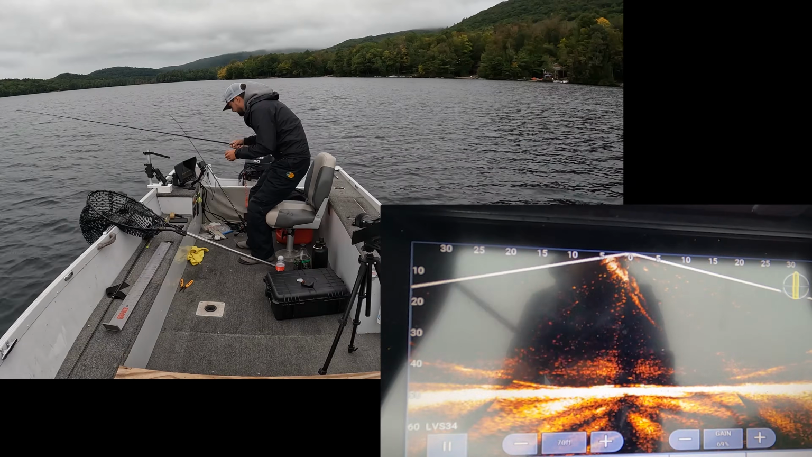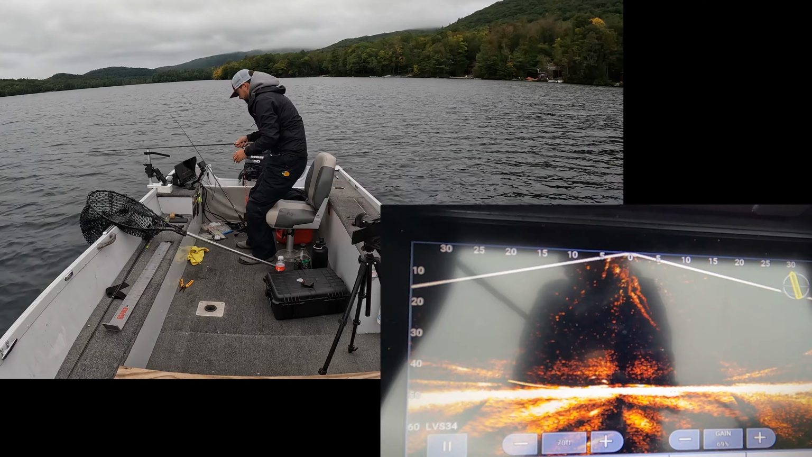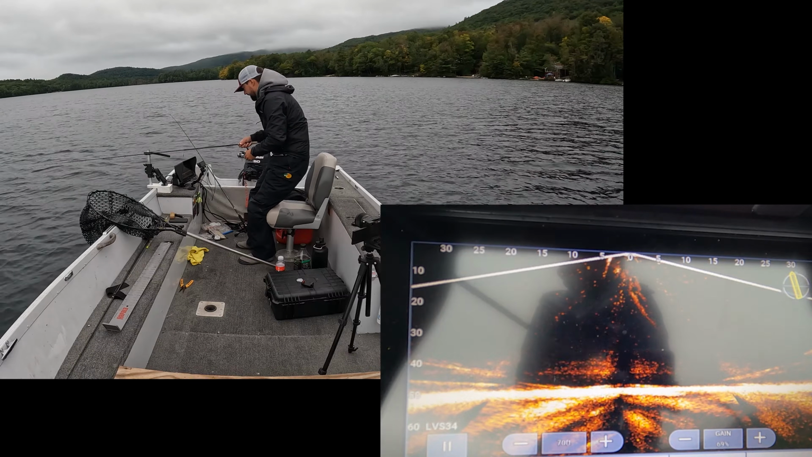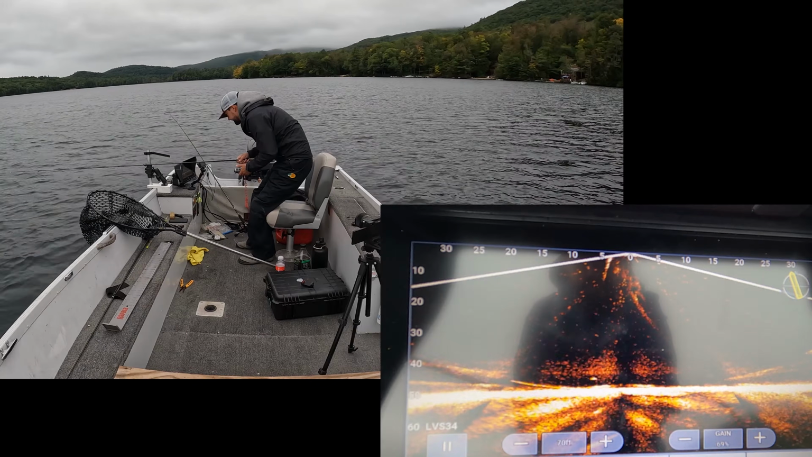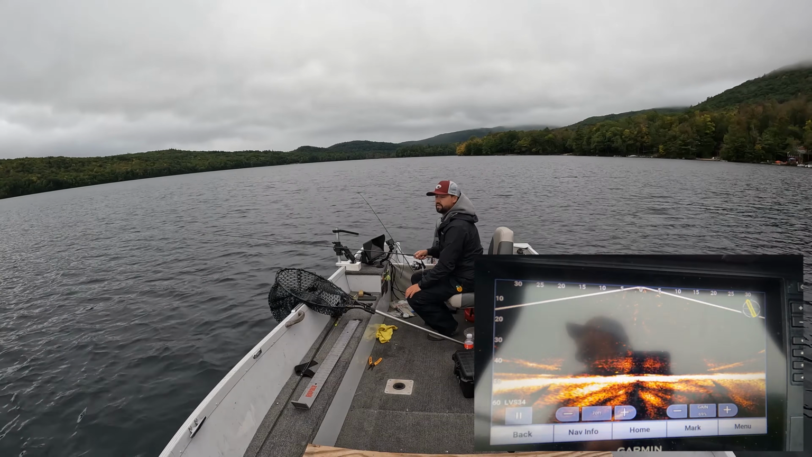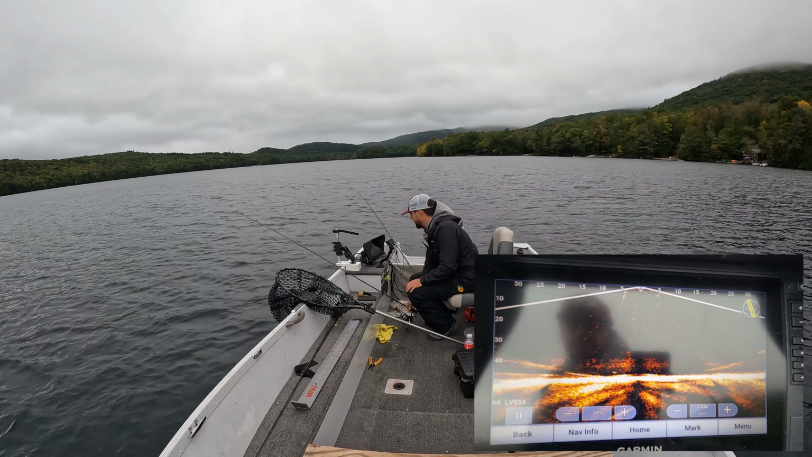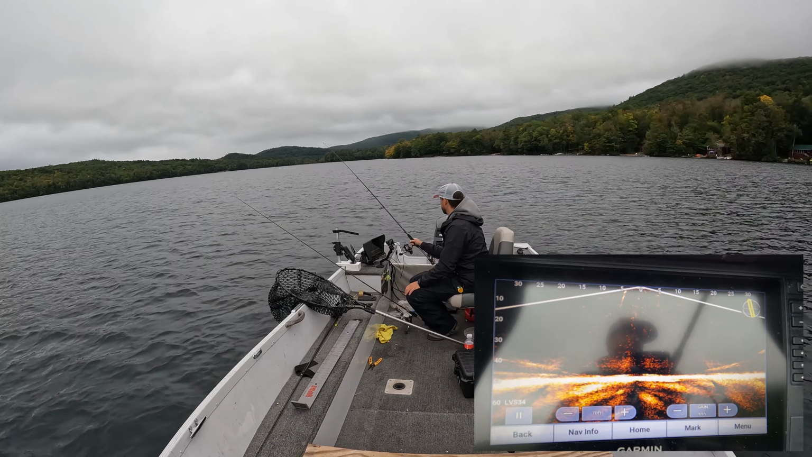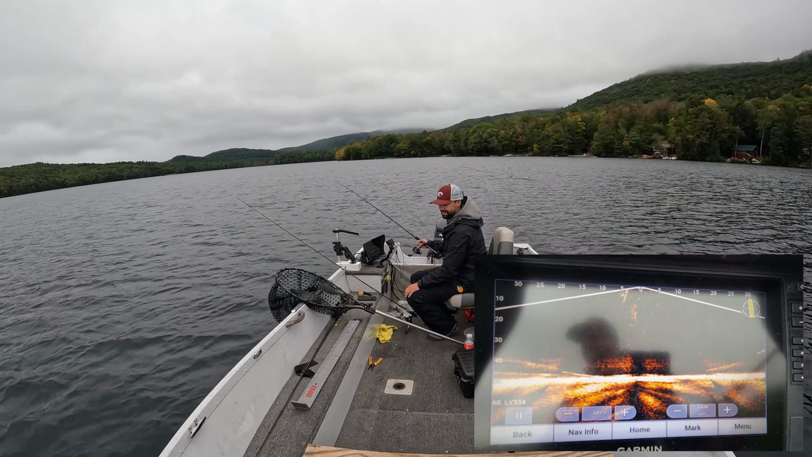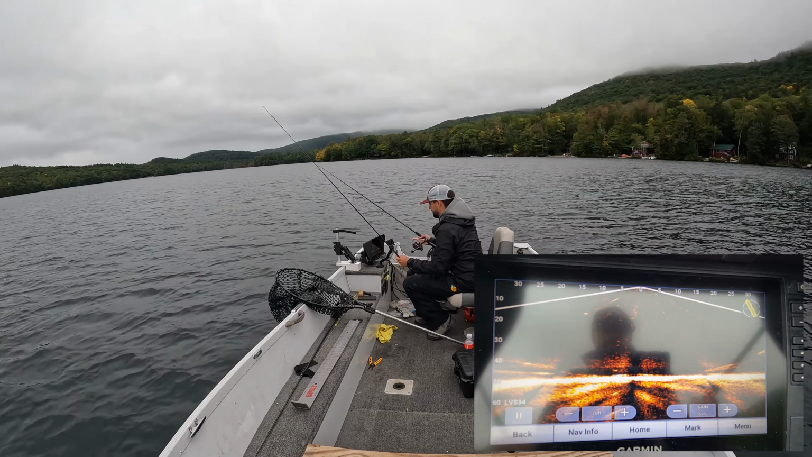Oh no, what a cluster. Oh, he was in his mouth. Frick. Oh, I don't know if he got stabbed or not. That's what happens when you play with big baits like that. Calls in big fish, and you really have to be prepared.